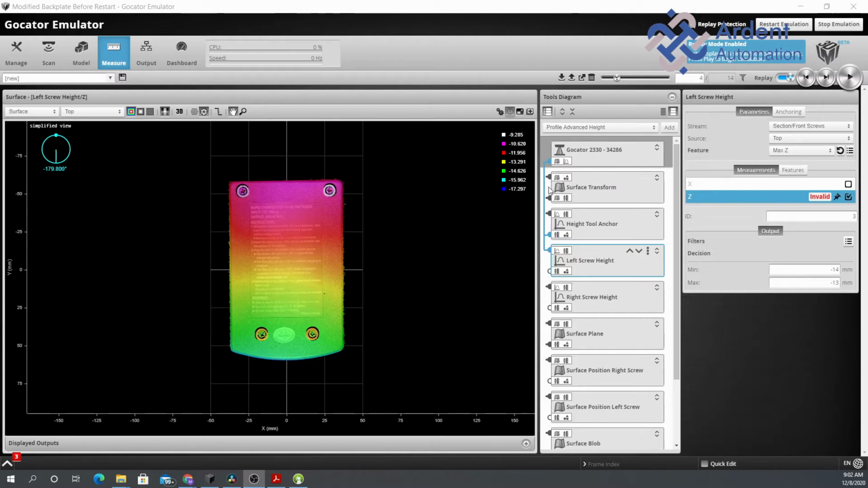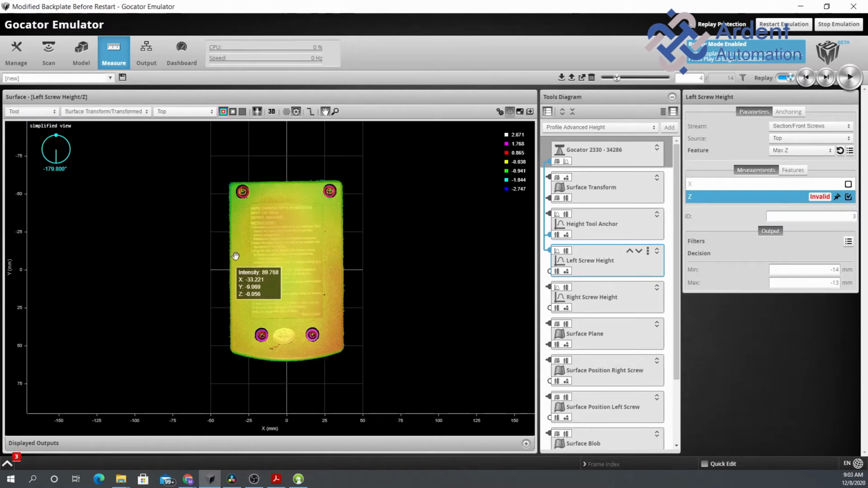So the first thing that we're going to do is the surface transform. As I noted in the actual scan, this surface is tilted, so that's why you see this color gradient going down the surface. But in reality, we want to look at it and analyze as if it's a flat surface. So that's what the surface transform tool does. And then it generates this output. Now you can actually see a flat surface and make all your comparisons relative to that flat surface.